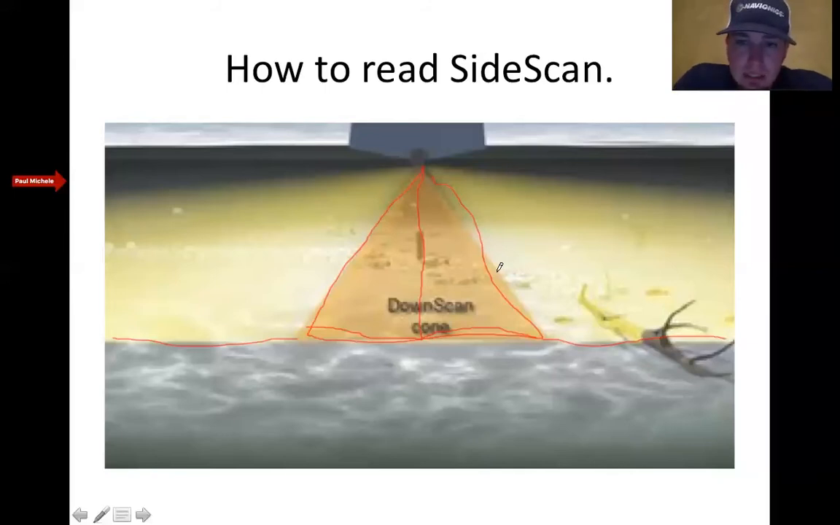Now, one of the biggest things for reading side scan is your range. That's probably the most critical thing. I've seen a lot of customers have their range so tight in, it's not even funny. Take it out of auto range. Go up there to range on side scan, and you'll see auto. Take it out of auto and do 3 times your depth as the distance you want to be shooting out on your side scan.